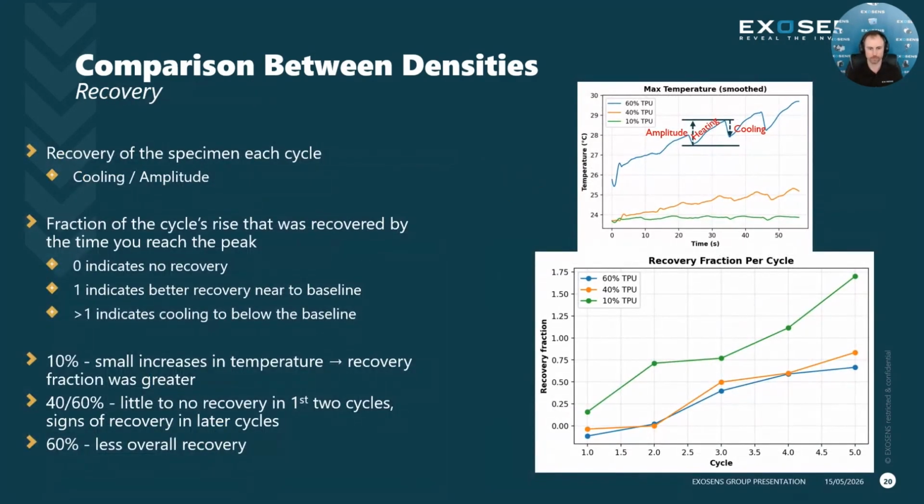If we want to understand how these different specimens recover over time, what does it look like when we compare the recovery? We can plot that here, and we calculate this by just taking the cooling event and dividing that by the amplitude, and that will give us a recovery fraction. This is the fraction of the cycle's rise that was recovered from the time you reach the next peak. A 0 recovery fraction indicates that there was no recovery.